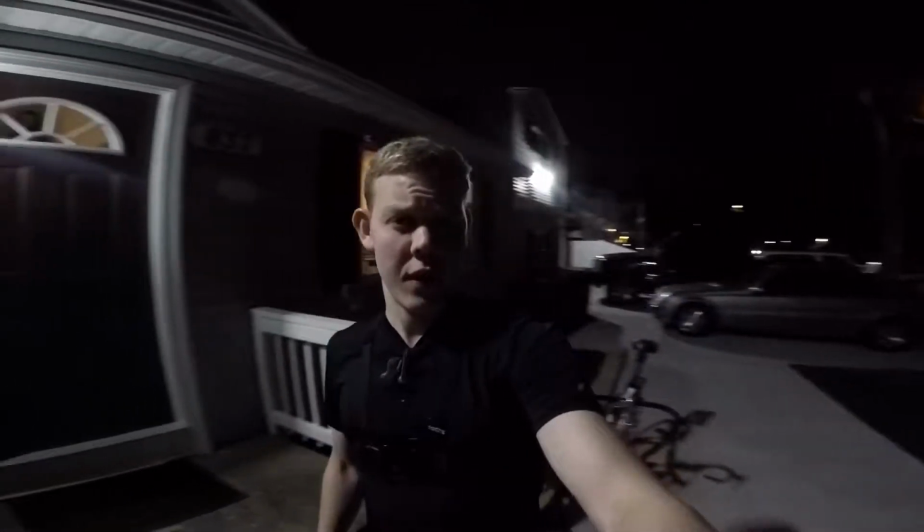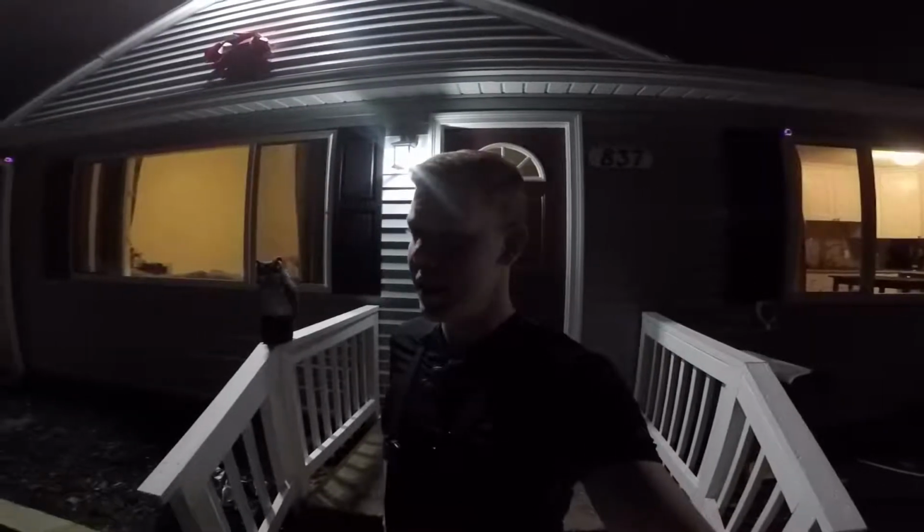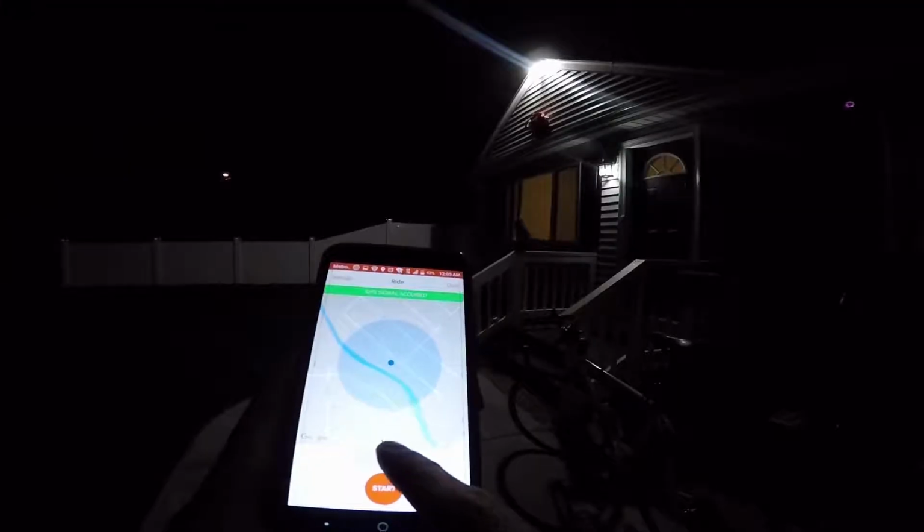12:02 a.m. I'm about to hop on my bike and do my favorite bike ride to Town Center in Virginia Beach. It's my favorite time to ride because nobody's out. It's Sunday evening, and you can kind of just rip through, do your thing, and nobody's going to bother you. So I'm going to try out this new gimbal and see how it looks.